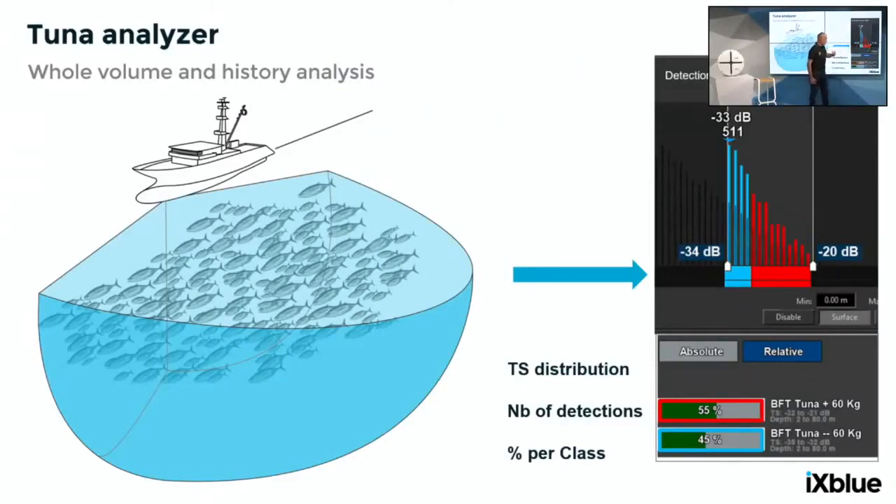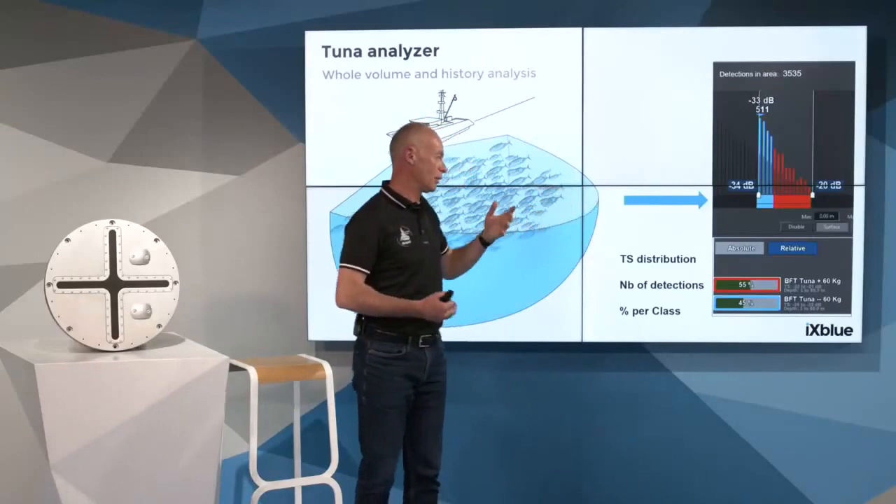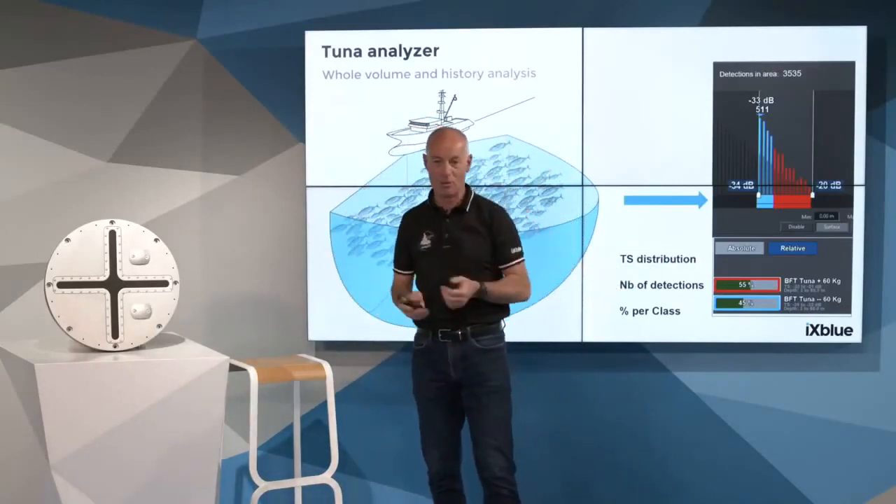So in red, we classify it as a class of over 60 kilo tuna, for instance, and the blue ones are identified as smaller fish below 60 kilo. That's just an example. That's the real data. You could organize classes for over 100 or over 90, over whatever you want.